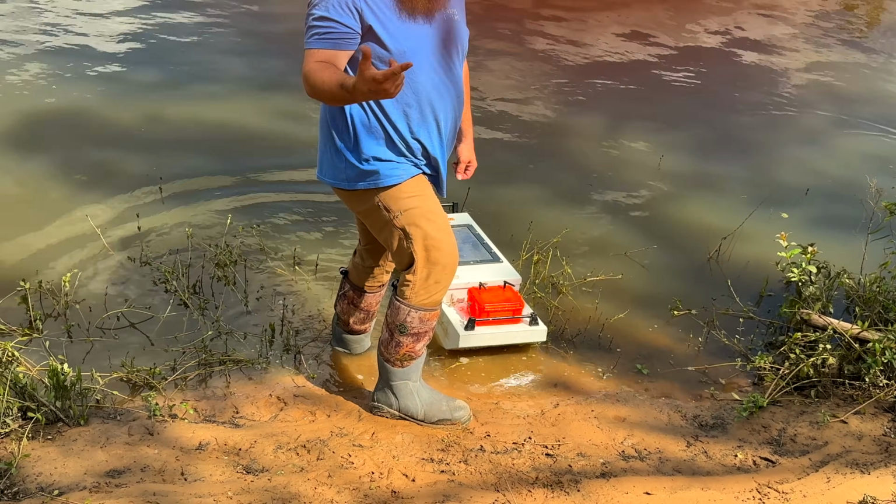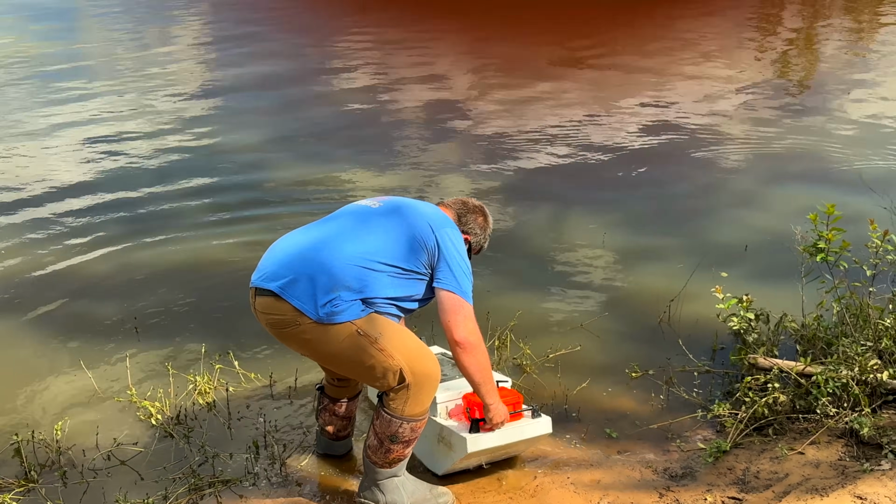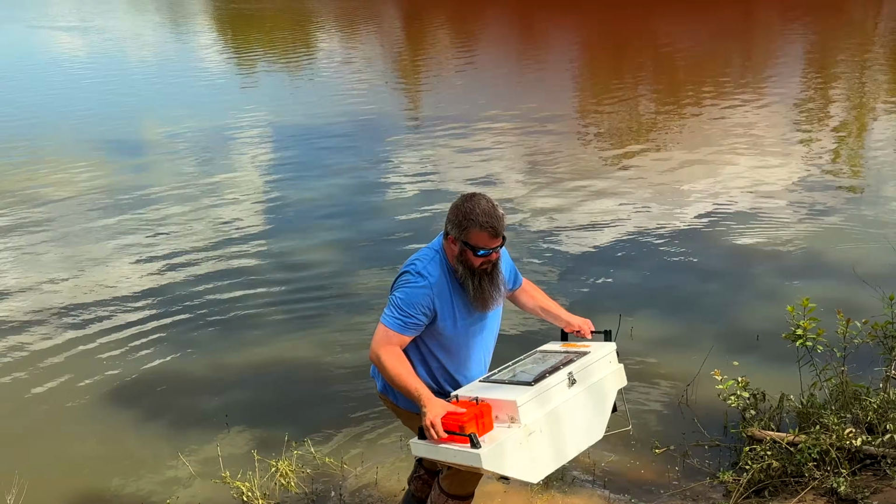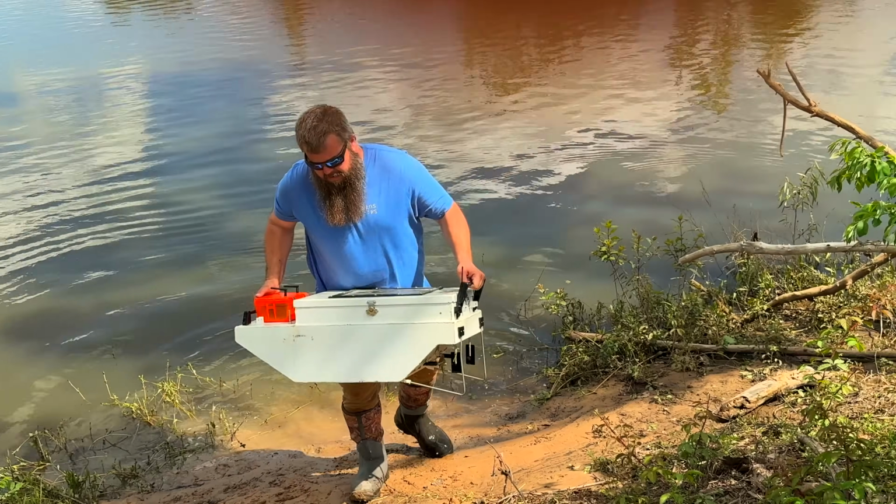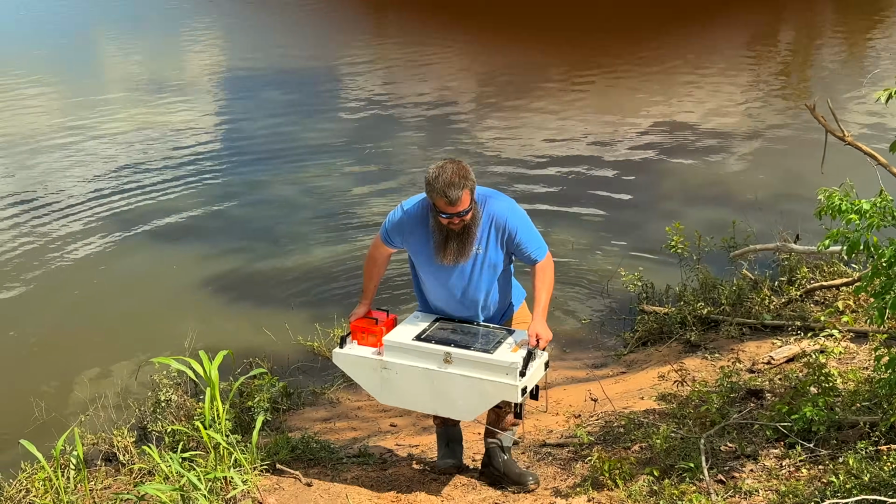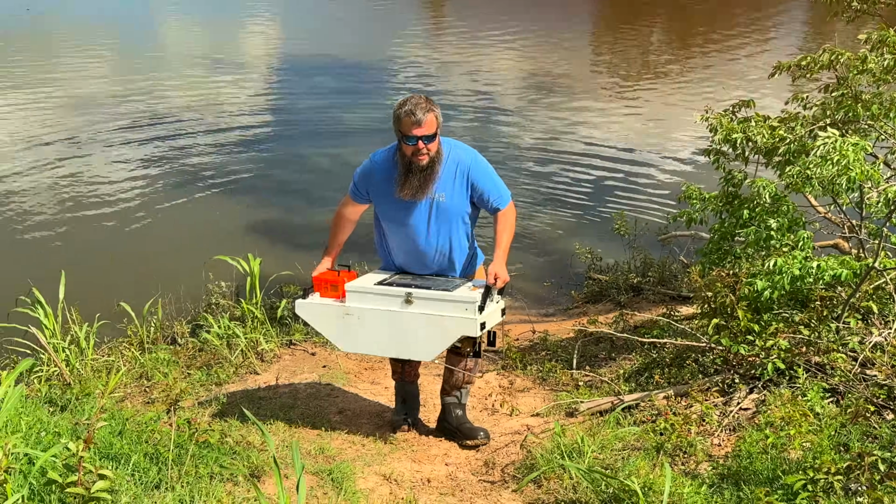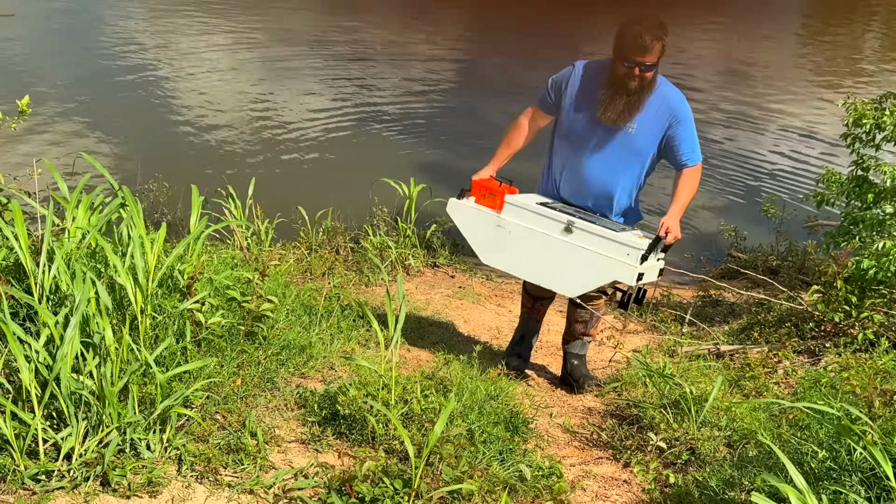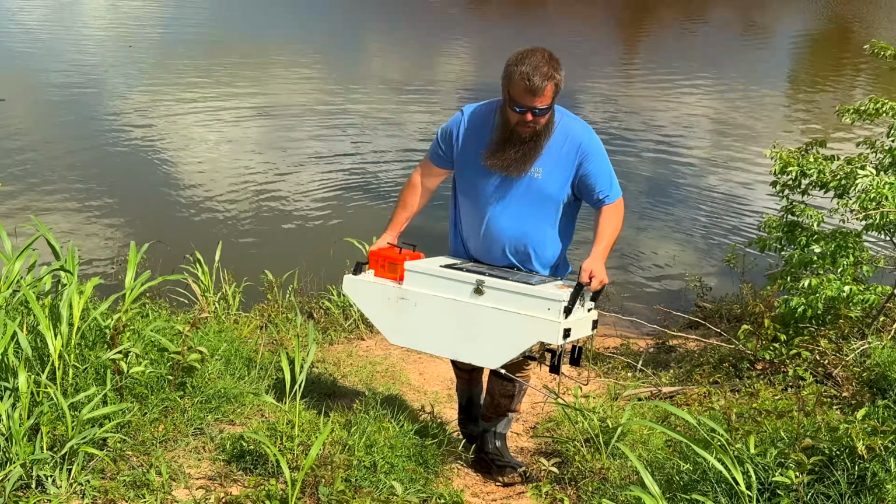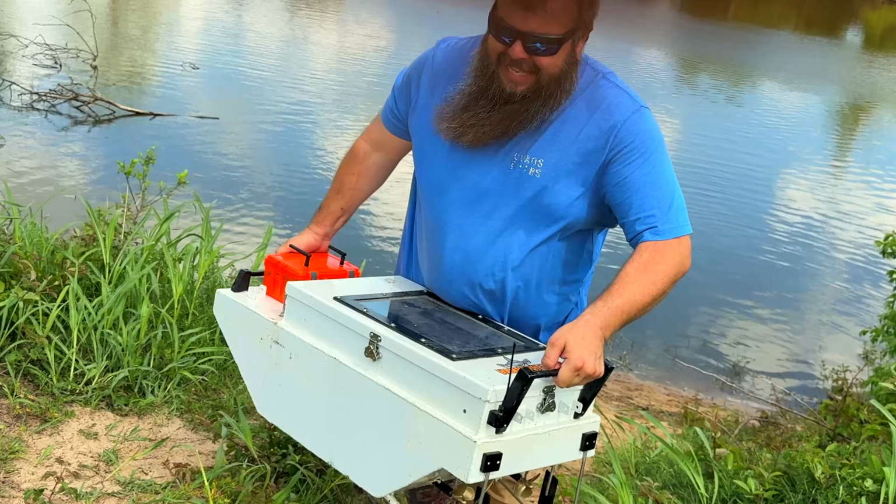Earlier I almost fell, that's why he's got the camera out. Little buddy's not light either, guys. If you see Jacob struggling, it's not because he's weak or anything.